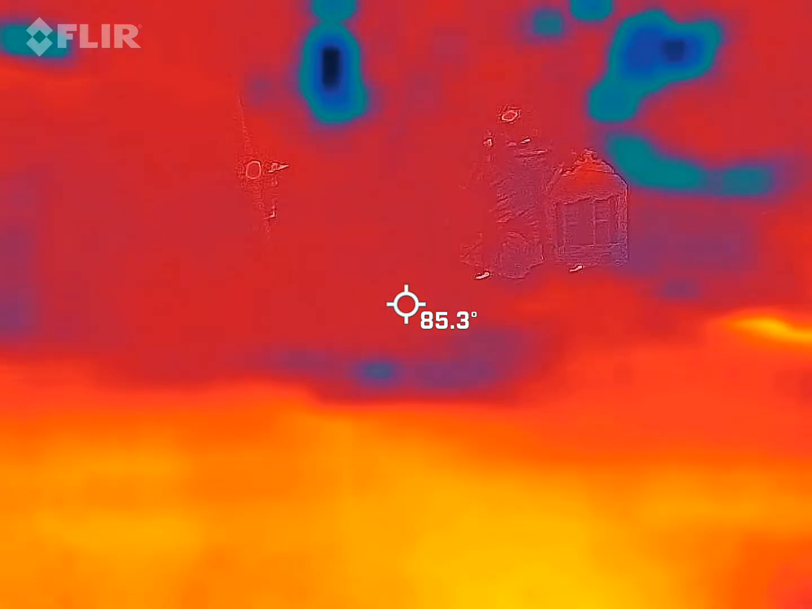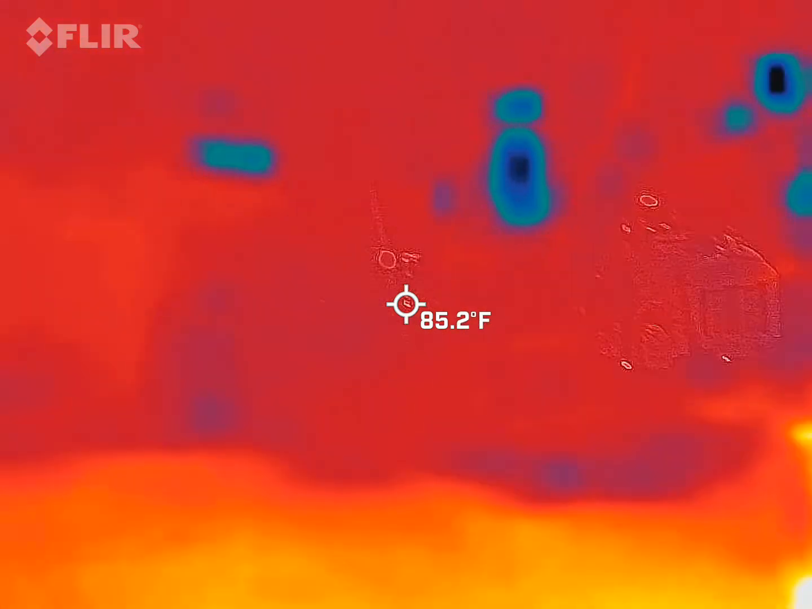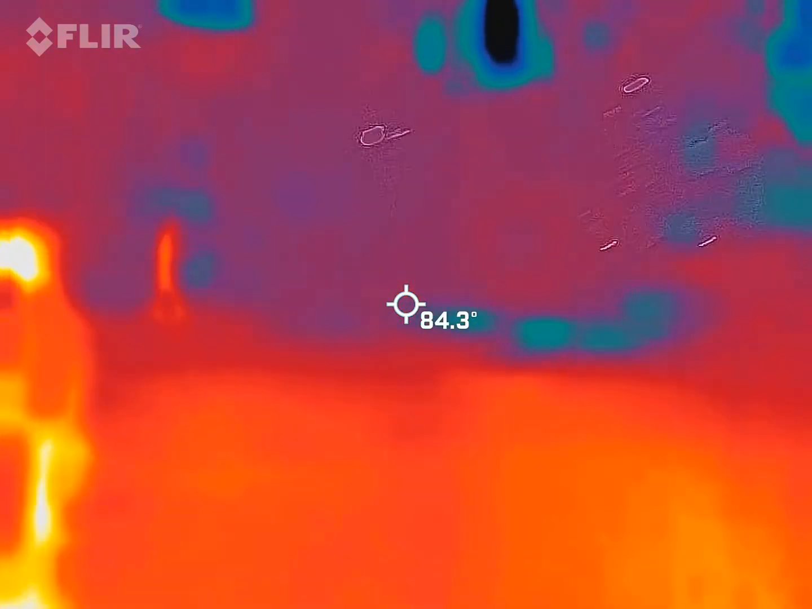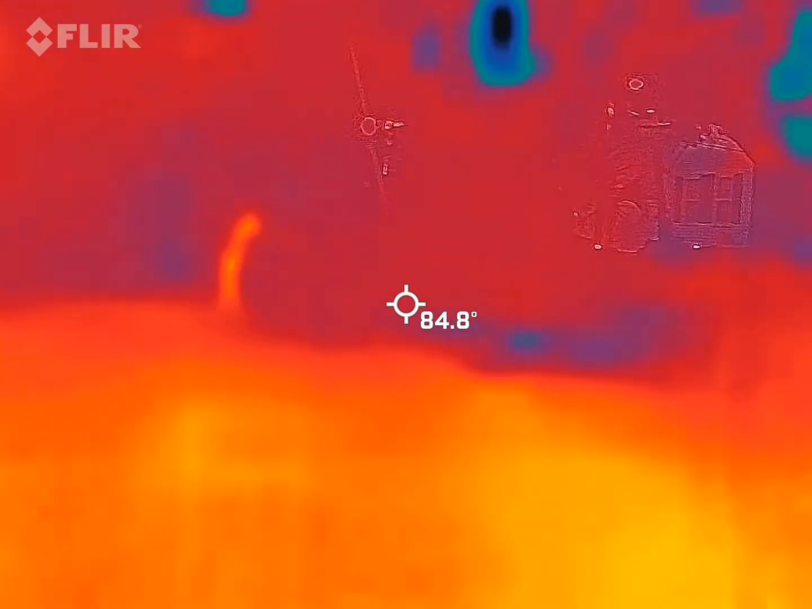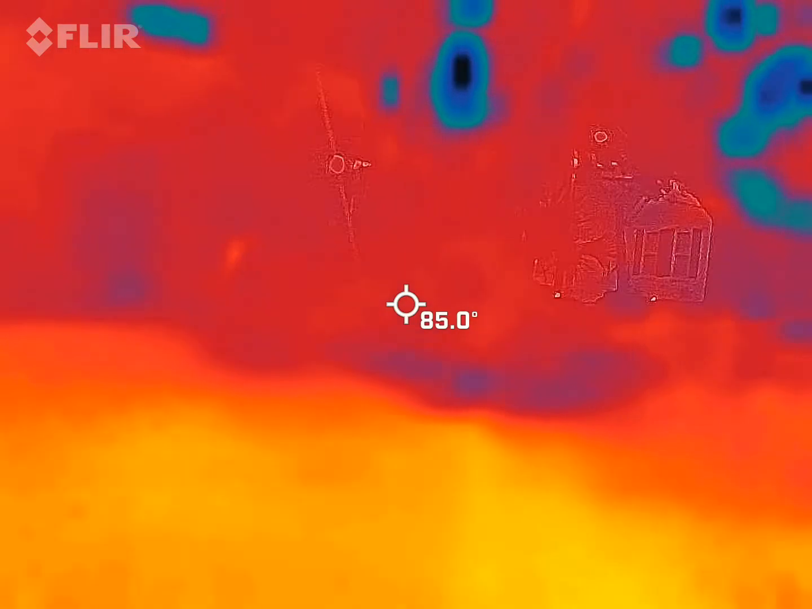So would you recommend keeping them both? That's on you. It depends on where you are. That's why I said long distance, short distance. That's the easiest way to remember. Just remember, if you have the short distance on, if something gets closer, it's going to bleach out. So it's not really going to help us. So you kind of toggle with it.